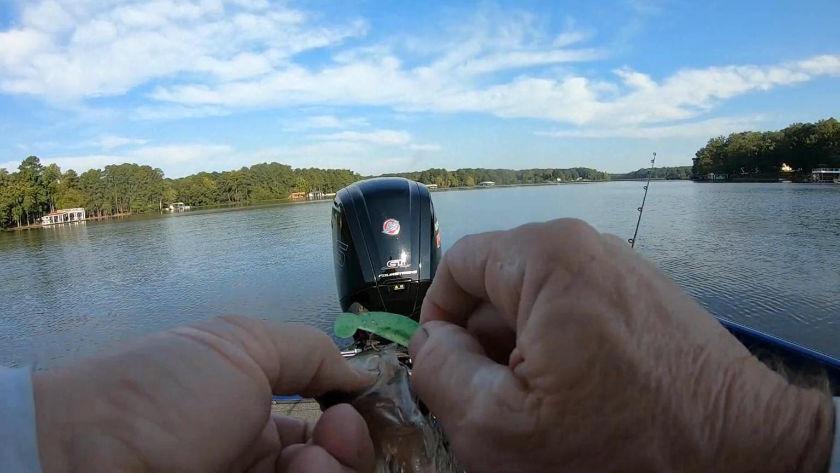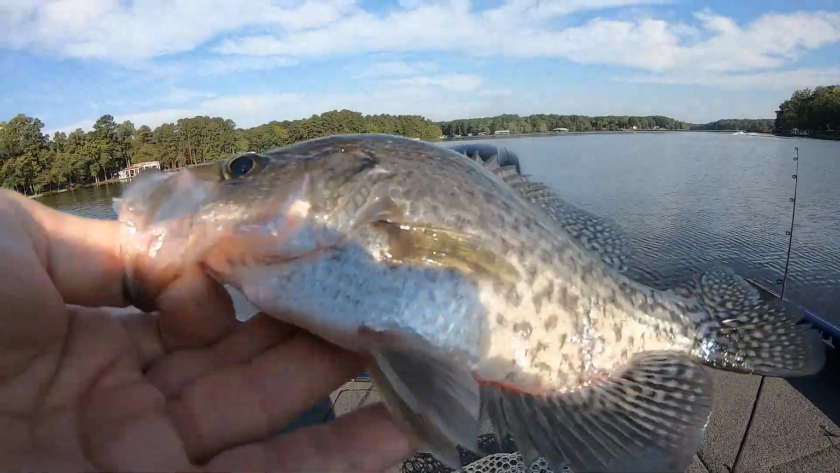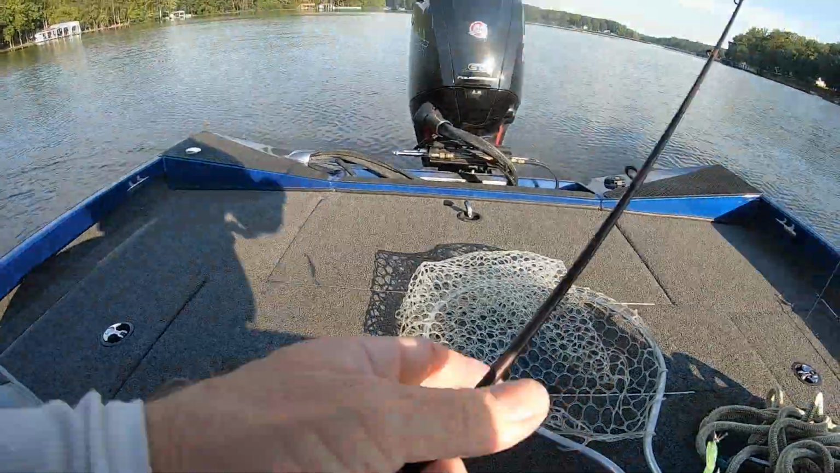I'm afraid if I face that way, y'all won't see nothing but a blur. That's a decent crappie. He's probably right at 10 inches. Look how fat they are, guys. All right. Yeah, Jamie said he come down Sunday. He said, man, there's crappie fat.